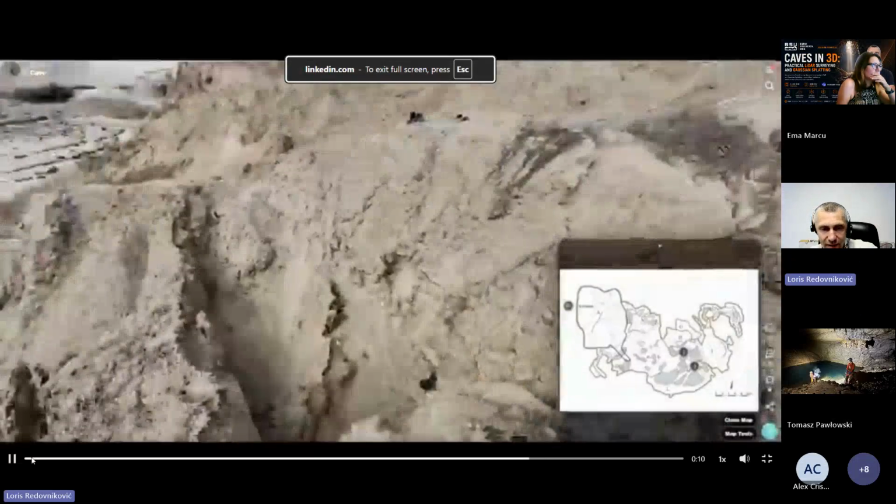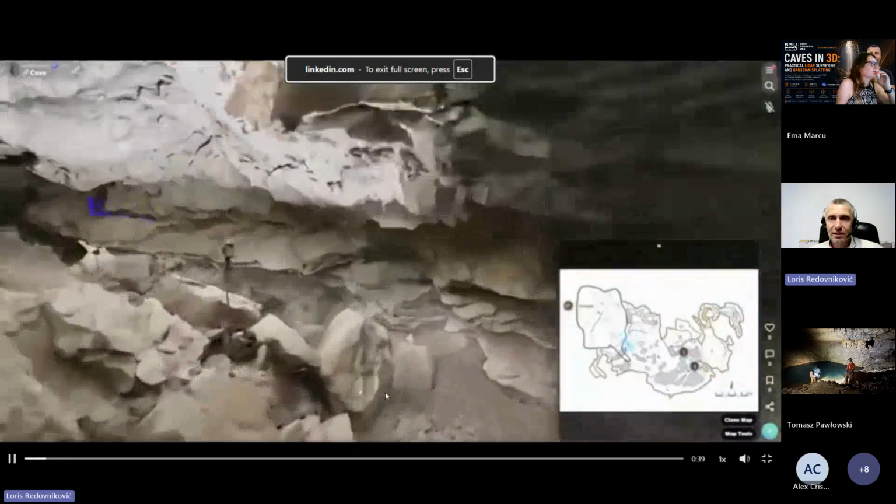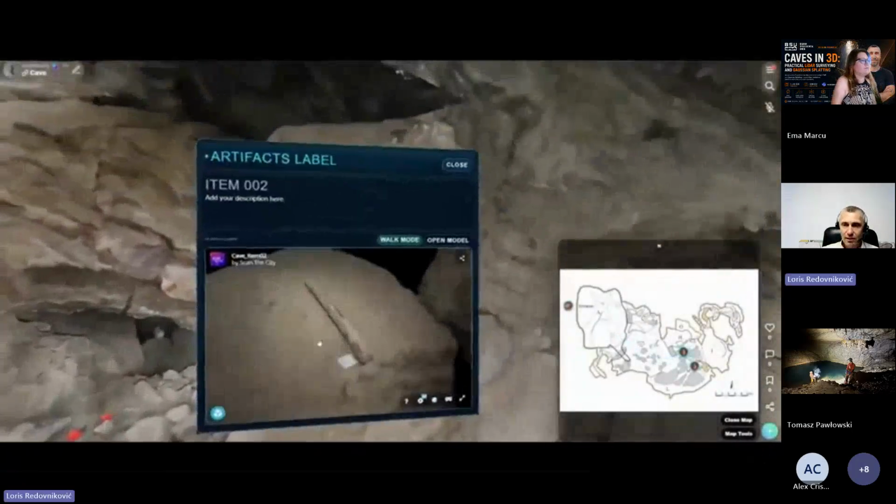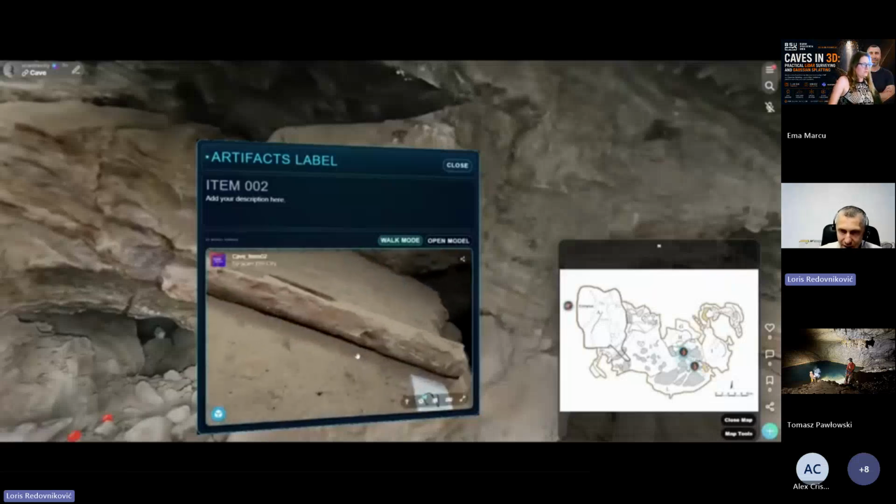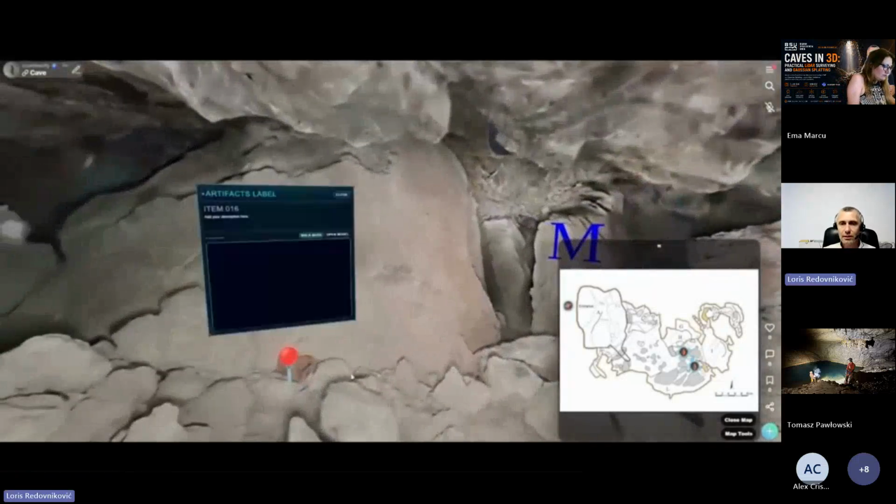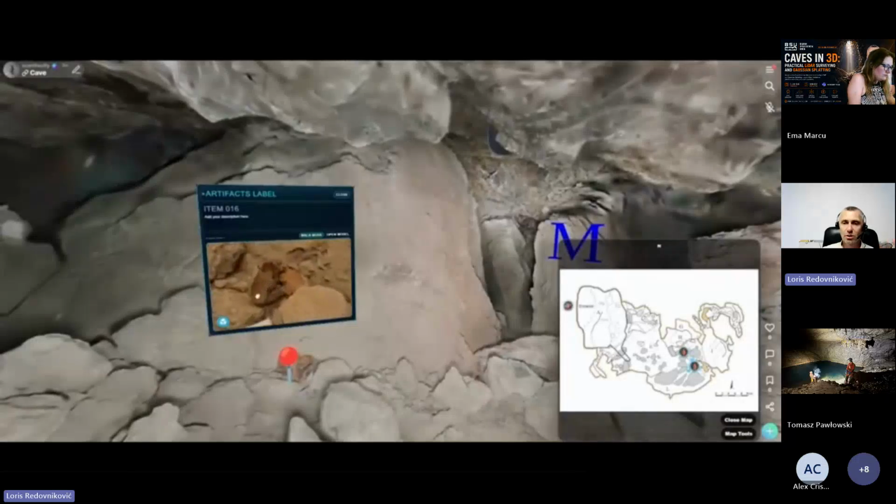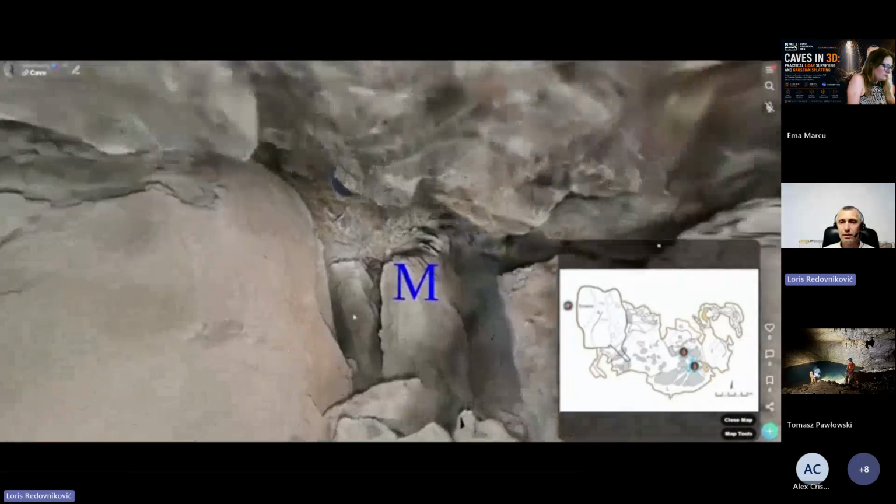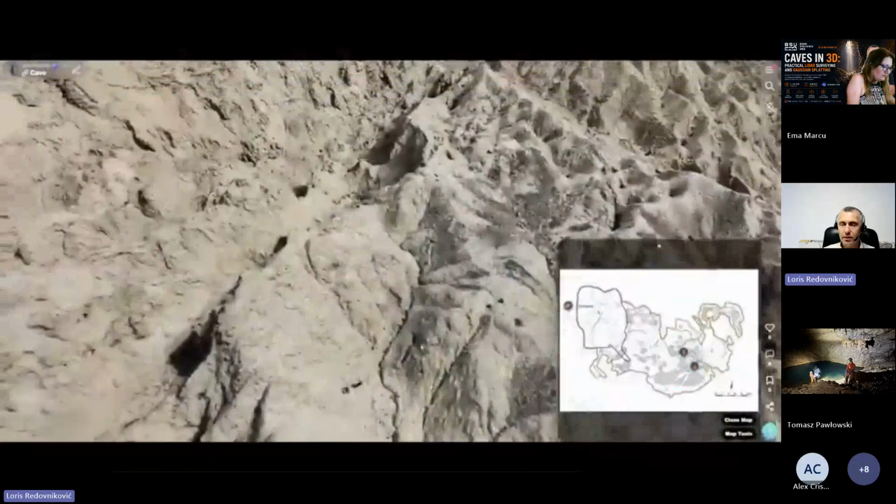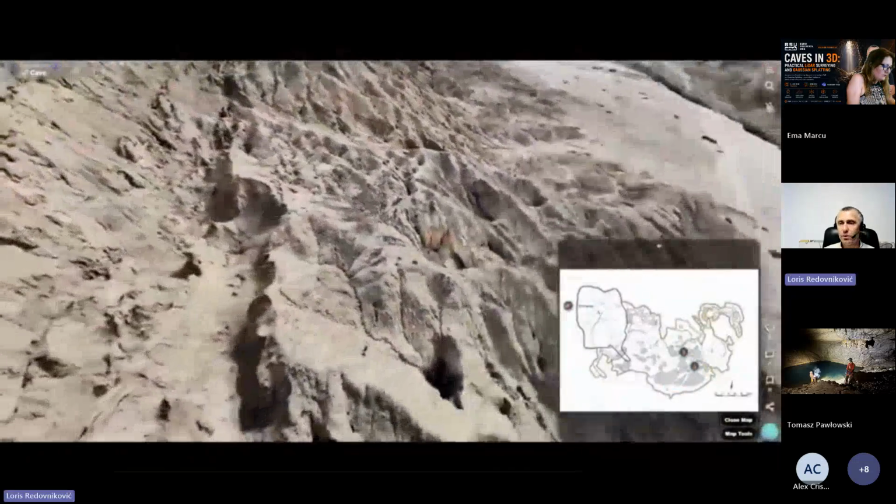Now you can see this is a Gaussian splat of the cave, and this small part is photogrammetry. Photogrammetry is about 10 times bigger than Gaussian splat. Gaussian splat is very light, so you can render it very easily with your phone.